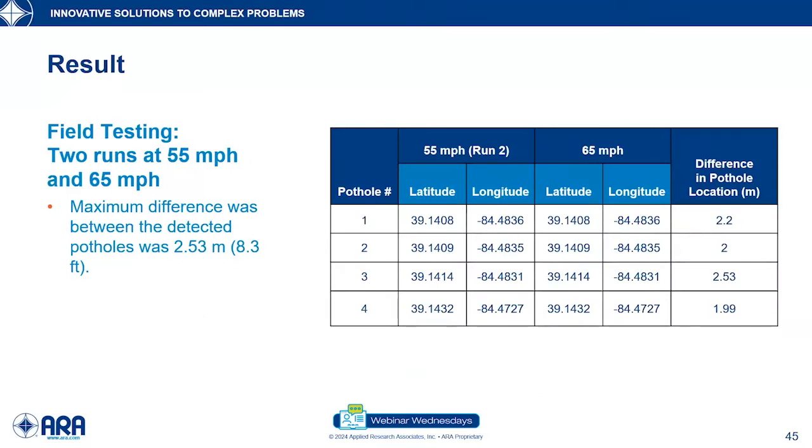We again compared the location of the potholes from the GPS information coming from the 2 runs. First we have run 2, which is 55 miles per hour, and also we have 65 miles per hour. And the maximum difference in this case was found to be 8.3 feet, which is still a fairly reasonable limit.